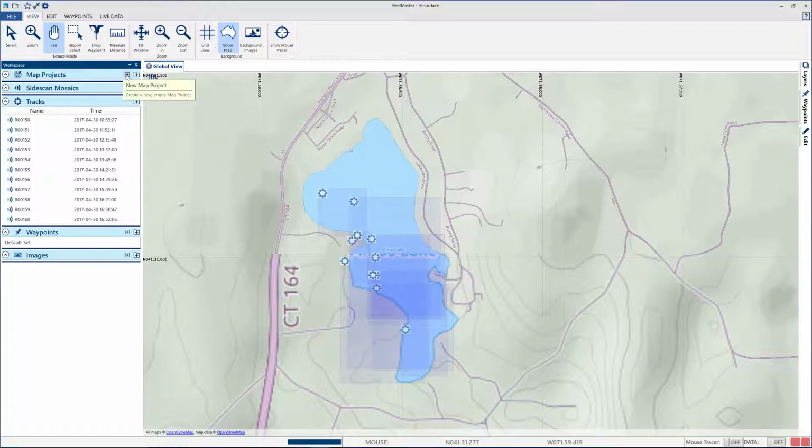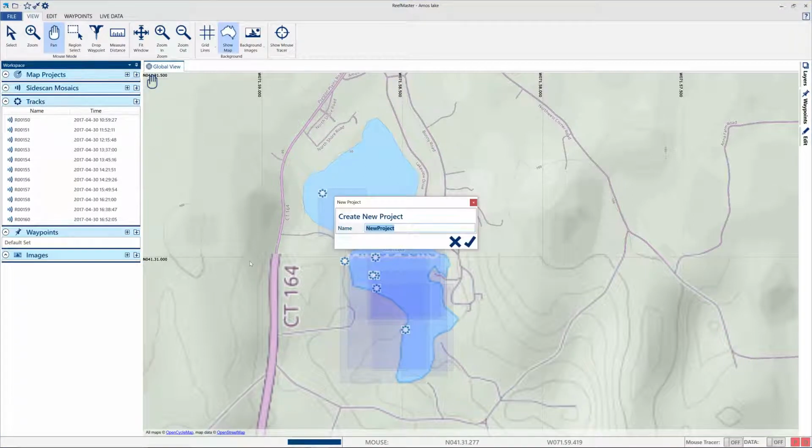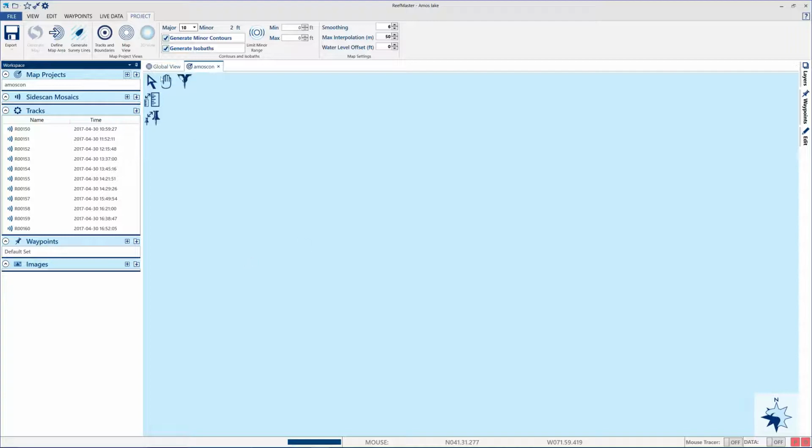we'll start a map project. Amos contour. Going to highlight all our tracks.